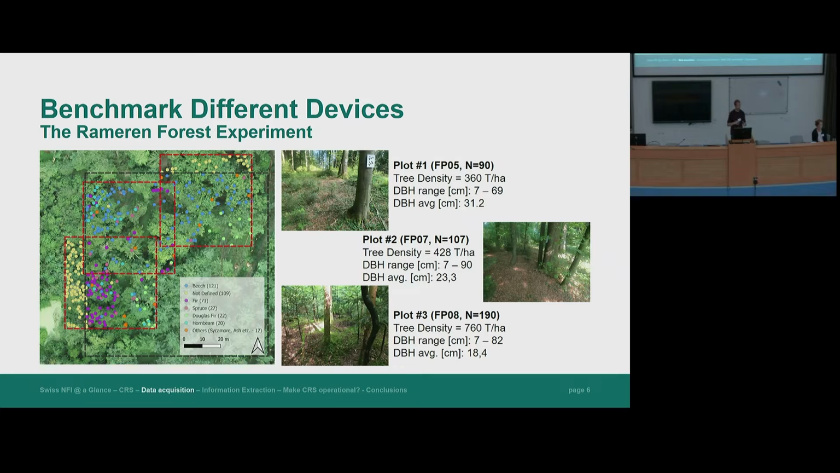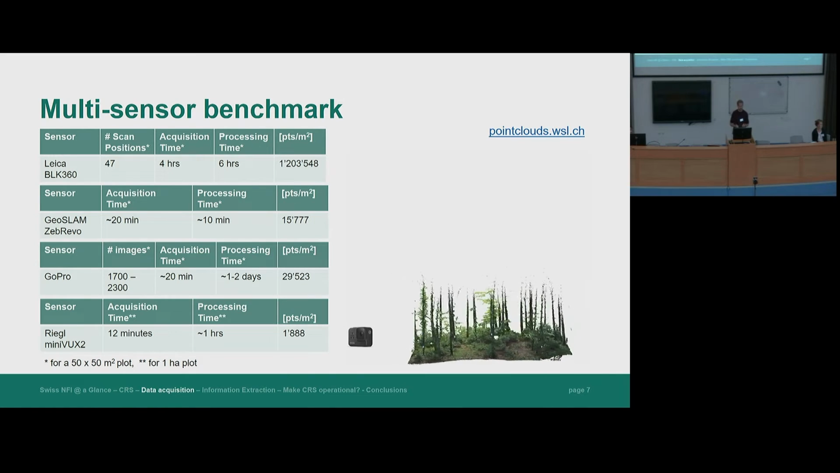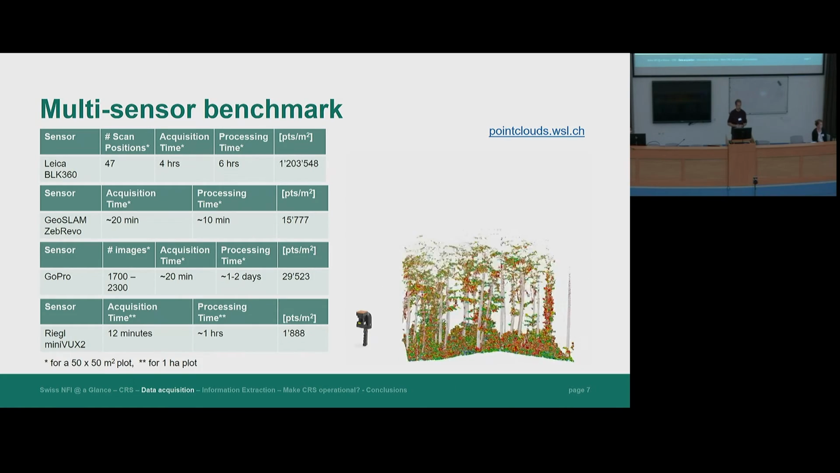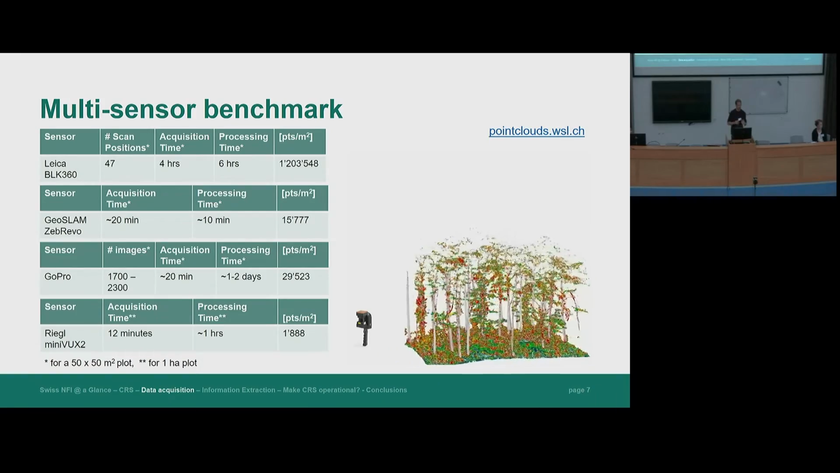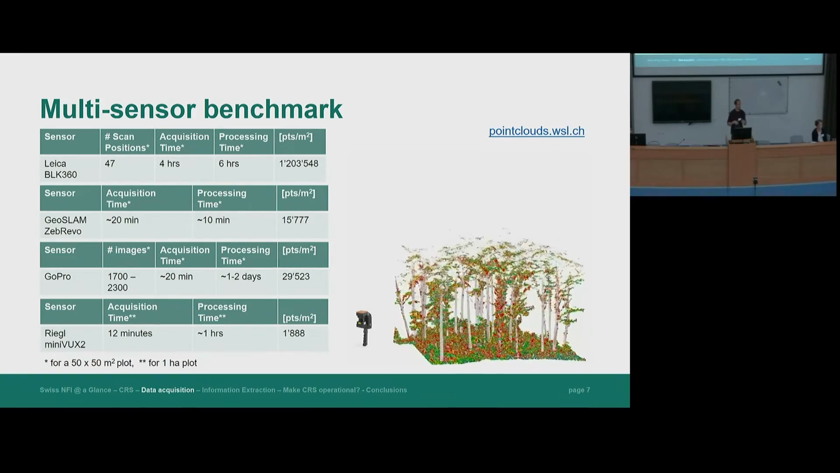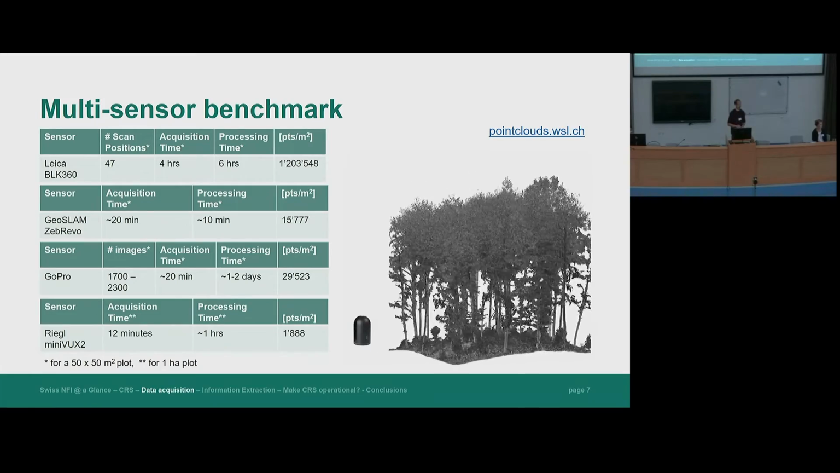And we went there and tested all these instruments and looked at how well they performed. And here you can see, first of all, on the right-hand side, a small video of all the data sets that we acquired for one single plot. So here, first of all, the GoPro, and now the mobile laser scanner with the GeoSLAM ZebRevo. And you see on the left-hand side a table of acquisition time. And you can see that the times to acquire the data differ quite a lot.